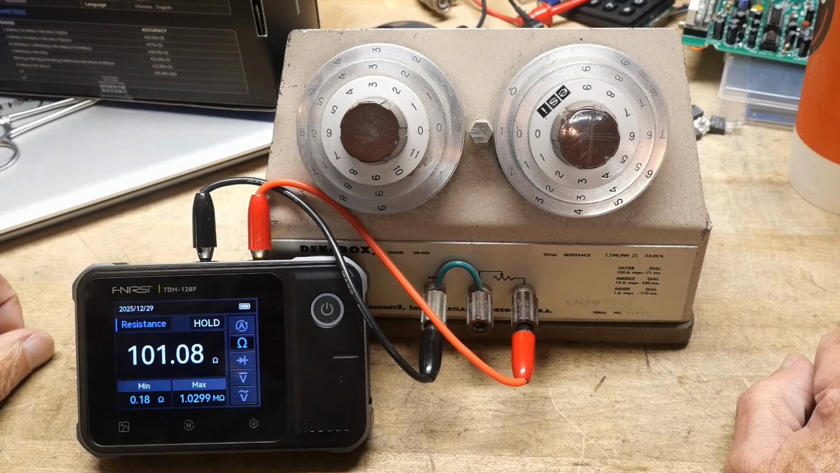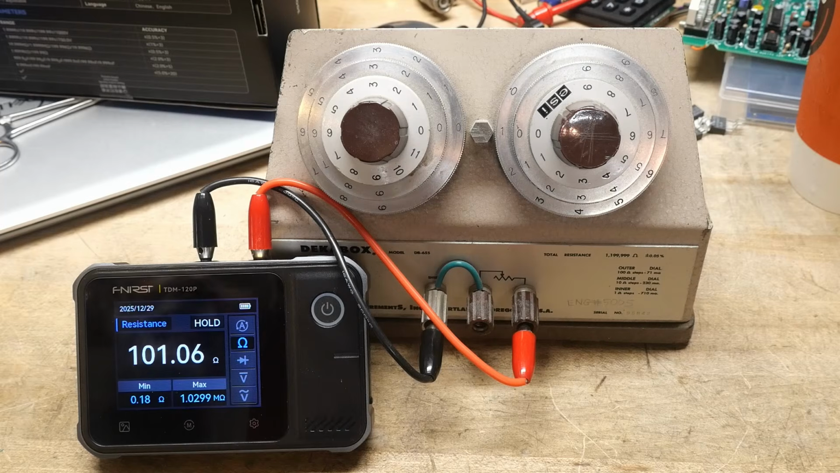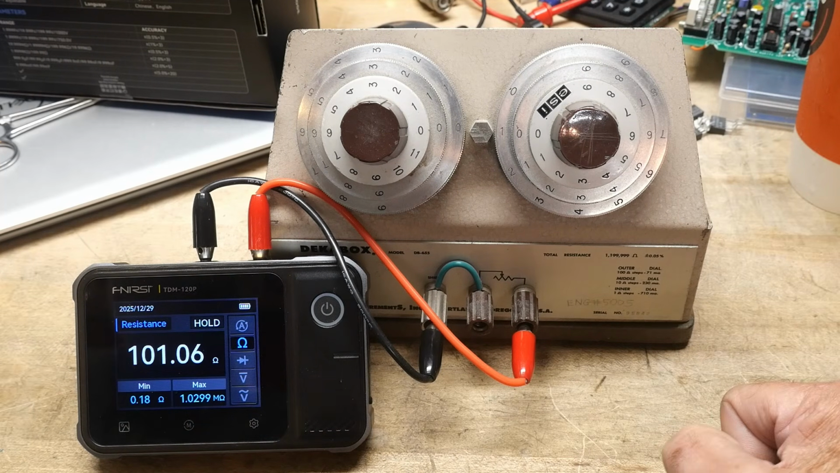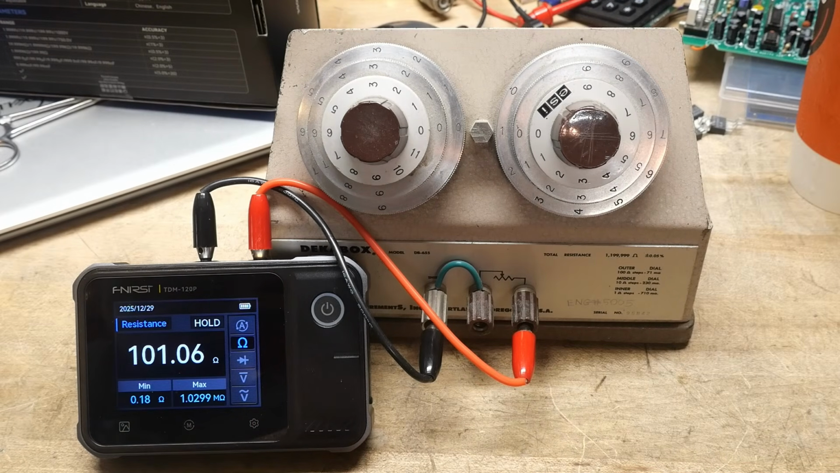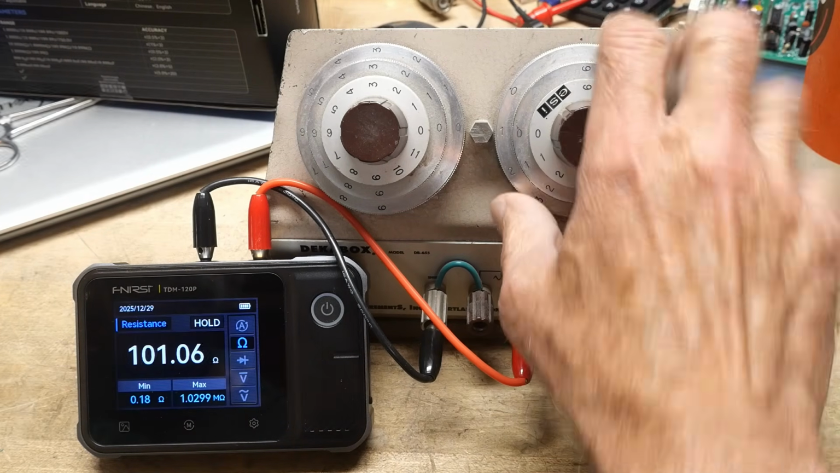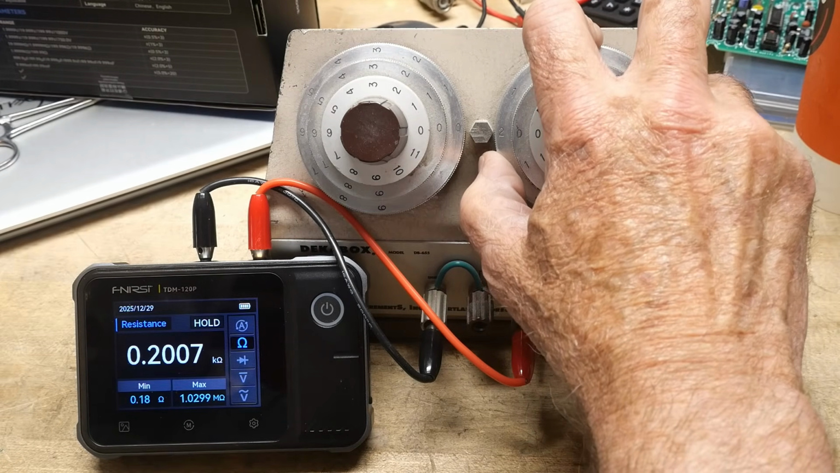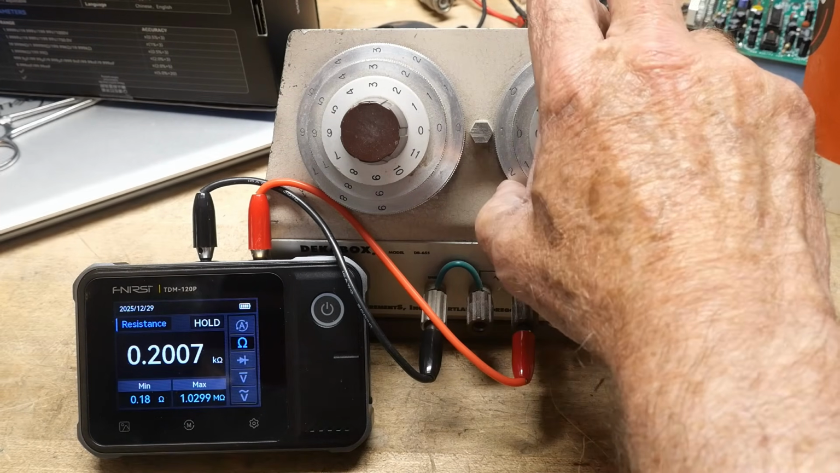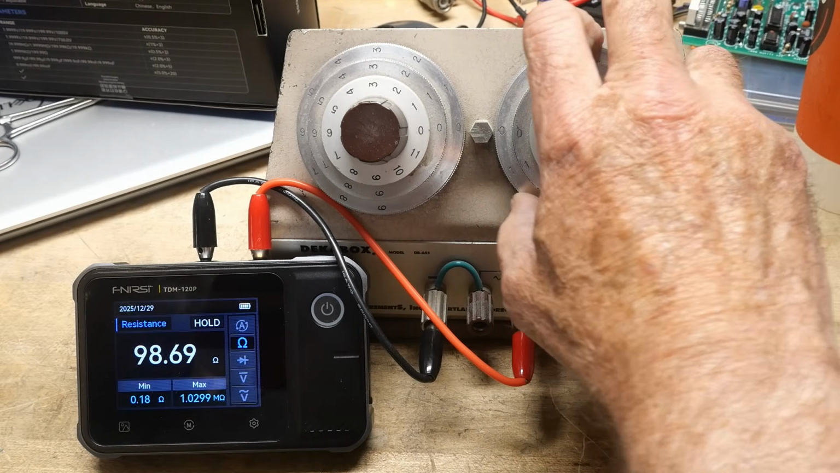Yeah, that's 1% out. Now, I'm not sure what the percentage is. Let me read the book. Yeah, they claim 0.5% here as well, and it's out 1%. So I think it's failing at low resistance. It says 0.5% plus or minus 3. So yeah, it's not doing well at 100 ohms. 200 ohms, it's okay. 0.5%, I'm not sure.